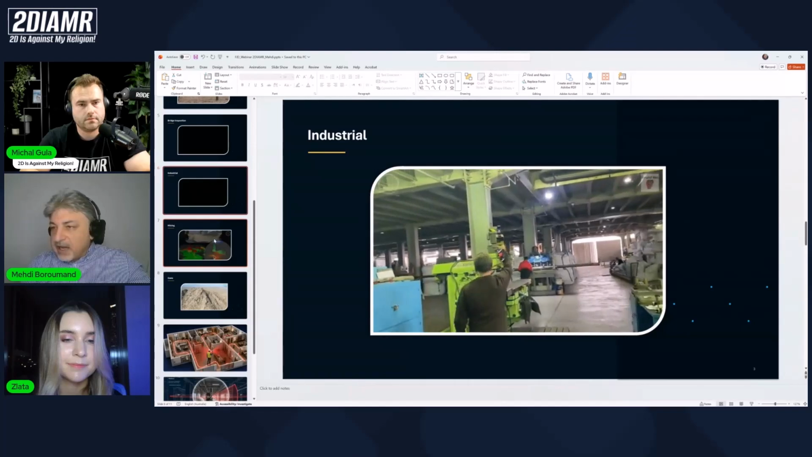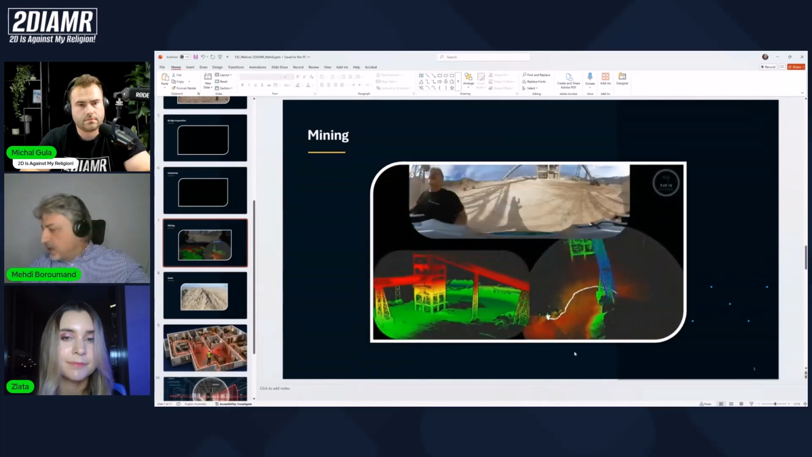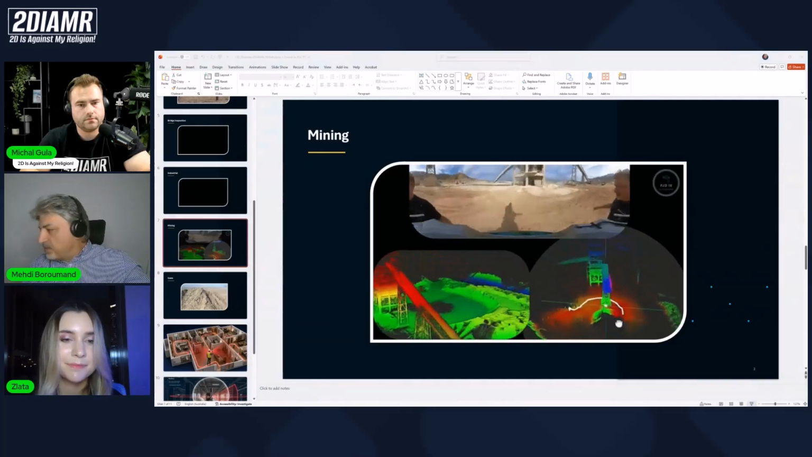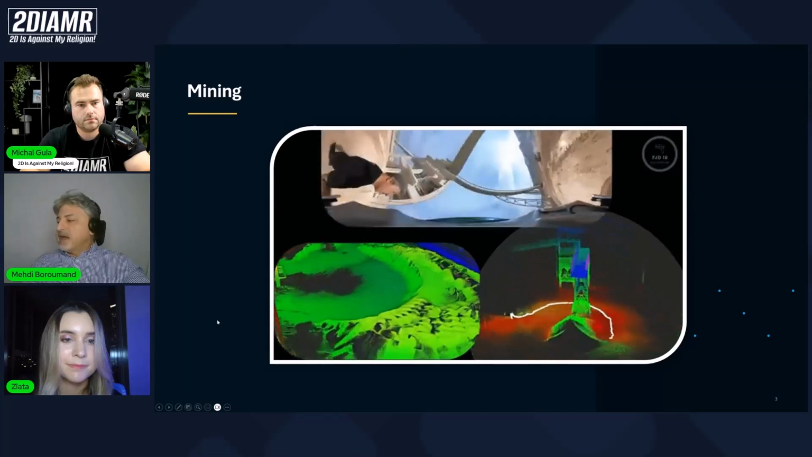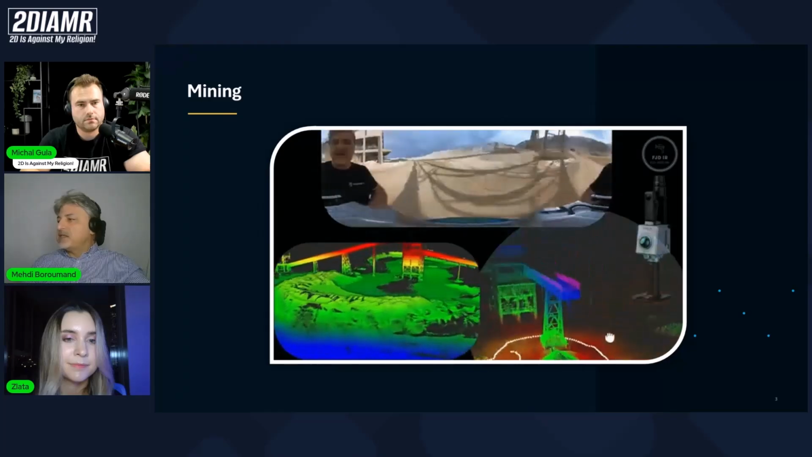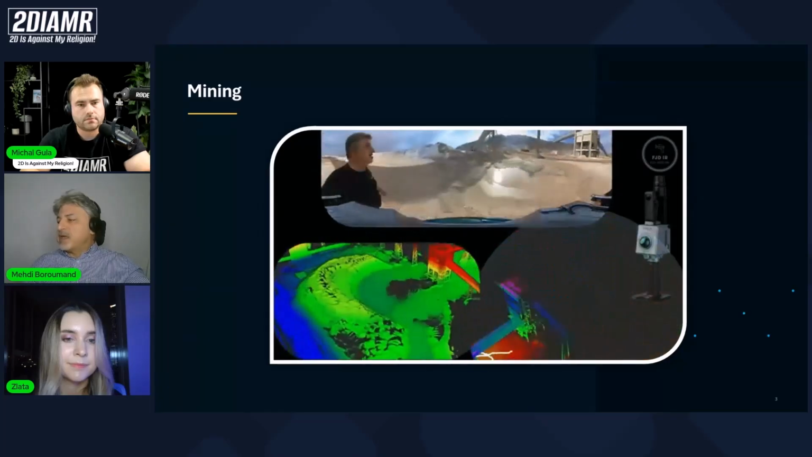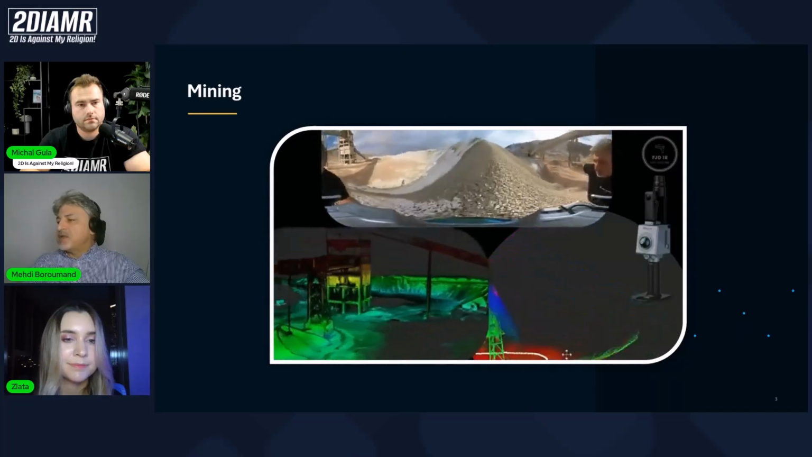So what do I have next? It would be mining, which is a very typical, frequently used case. You see me walking on the piles and stockpiles. These are huge mine sites, and I'm simply walking. The purpose was volume calculation, and they do this every day.